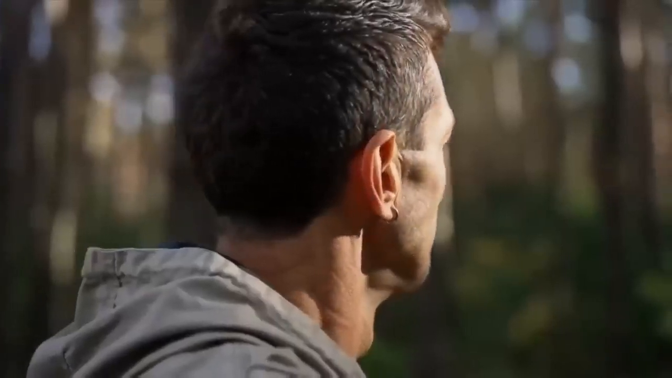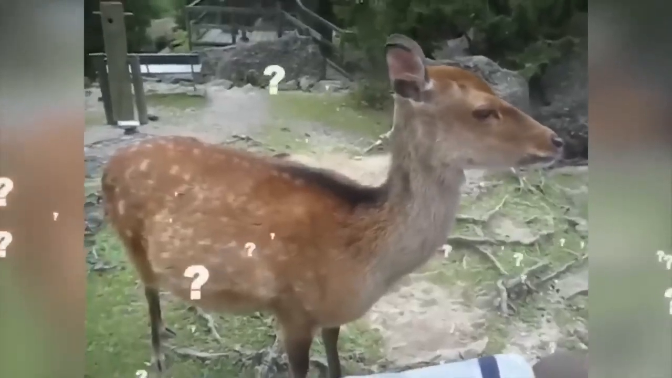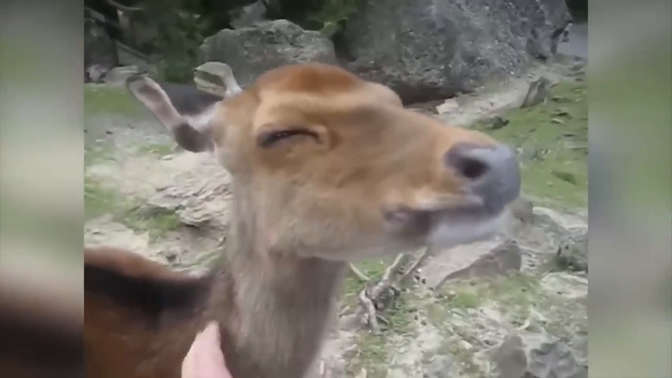This man was sitting in the woods minding his own business when this little guy decided to come up to him and give some company. What did he want in return? Just some scratches under his neck. That is all the payment needed for such nice company. And look at that cute face.